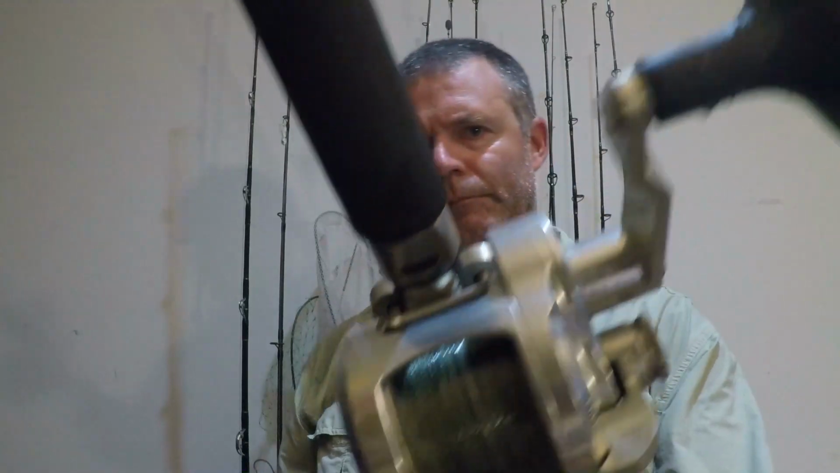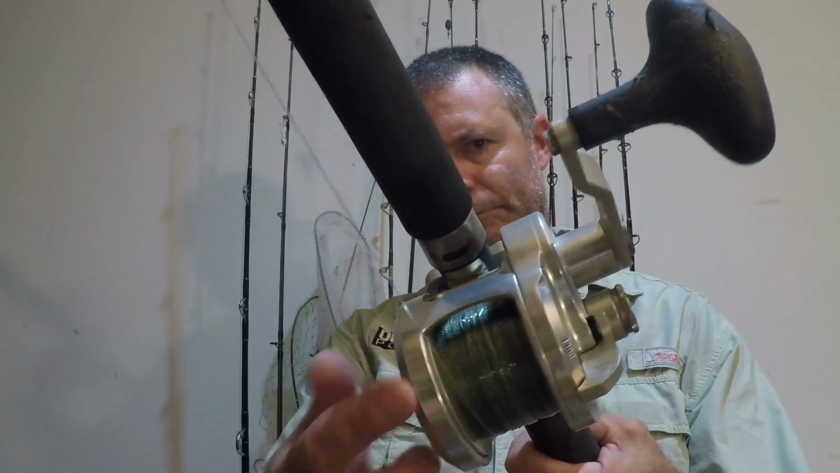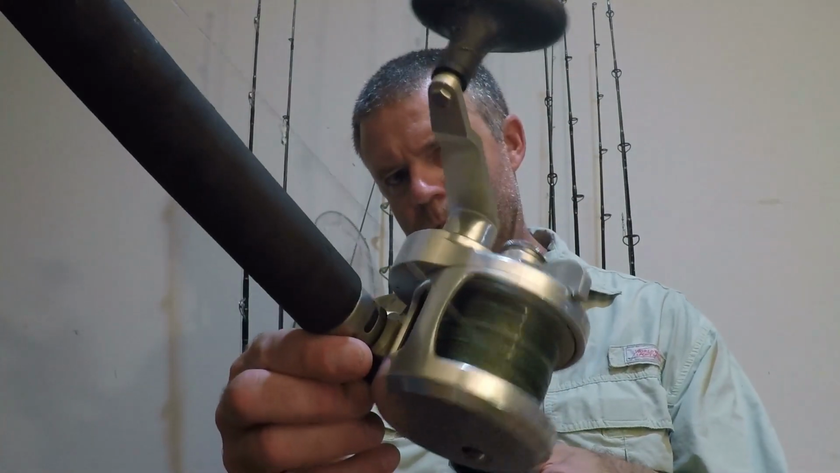The next conventional reel that I use is from Accurate. It is a Boss Fury 600N, which means it's narrow. This is also on a 7-foot Star rod from the Handcrafted series. Now this one I use a lot for jigging. So it is loaded with 30-pound braid, 900 yards of it. And I have a 50-foot top shot of 30-pound monofilament leader on it.